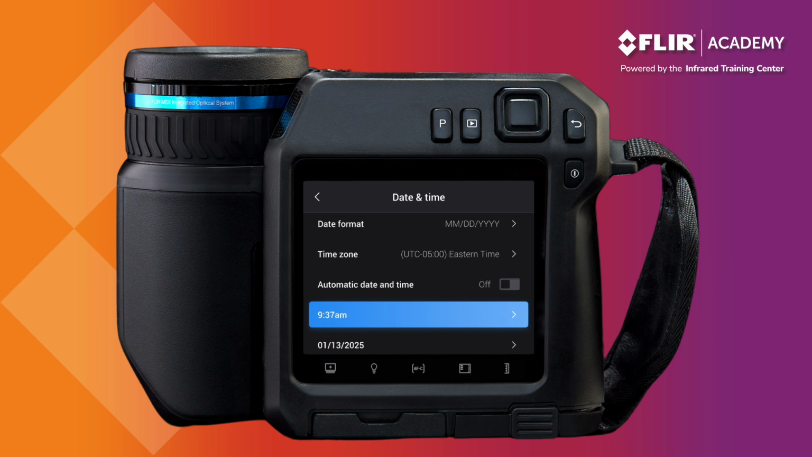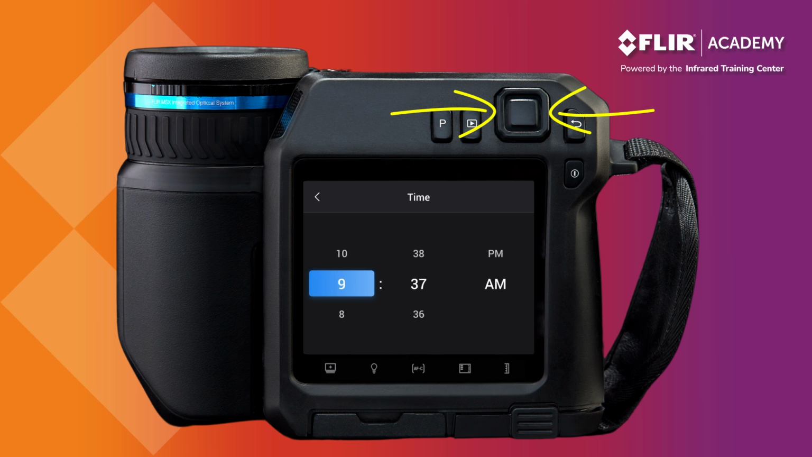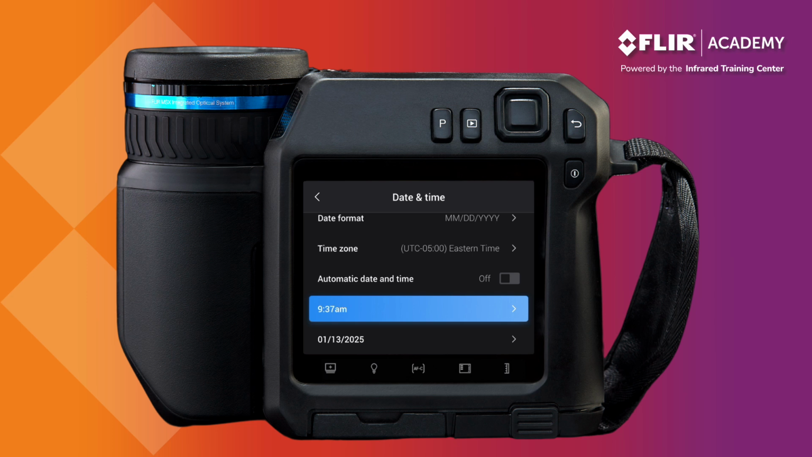Highlight the Time field and press the center button on the navigation pad to open. Pushing right and left on the navigation pad brings you to the desired field. Once highlighted, pushing the navigation pad up and down will change that value. Once the fields are set, press the back button to return to the date and time submenu. Repeat this process to set the correct date.